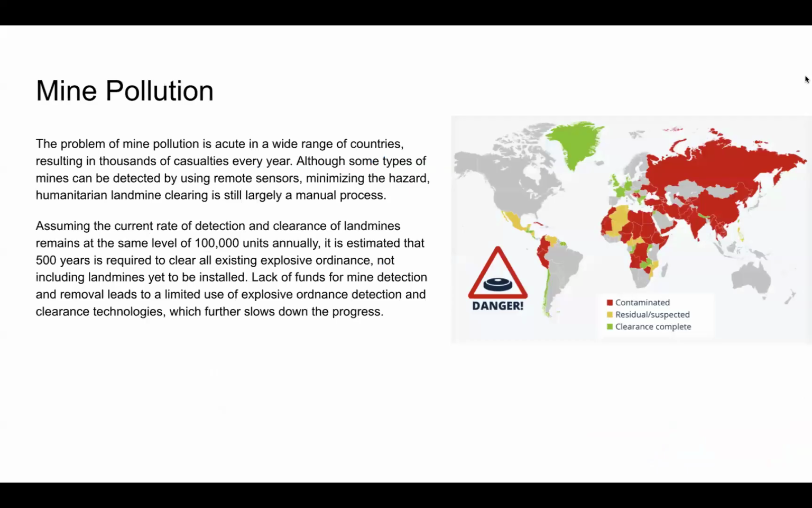Let's briefly touch upon why the mine pollution problem is so important. The problem of mine pollution is acute in a wide range of countries, including Ukraine, resulting in thousands of casualties every year. Although some types of mines can be detected by using remote sensors minimizing the hazard, humanitarian landmine clearing is still largely a manual process.